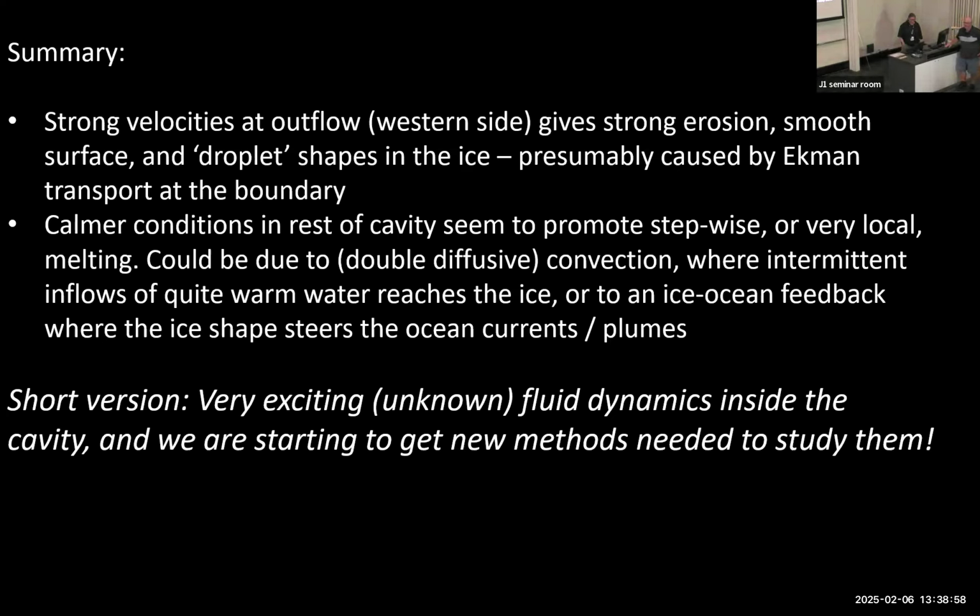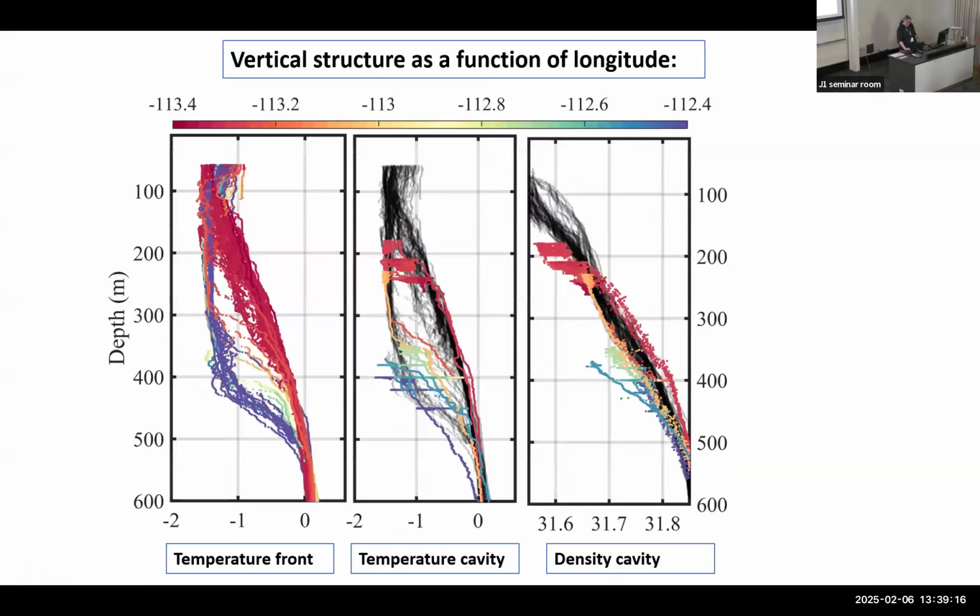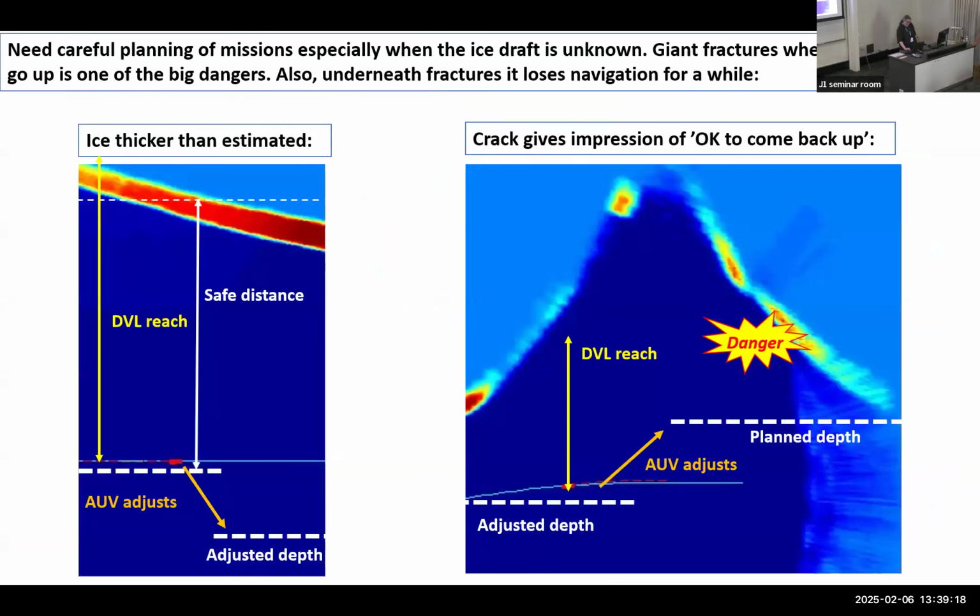Thanks, Emma. Got questions for Emma? Can't help but be curious, what is your leading hypothesis? The leading hypothesis, I think, is that we did something like this.